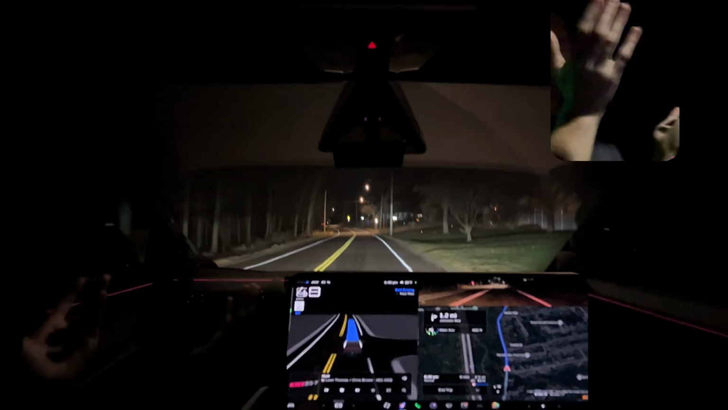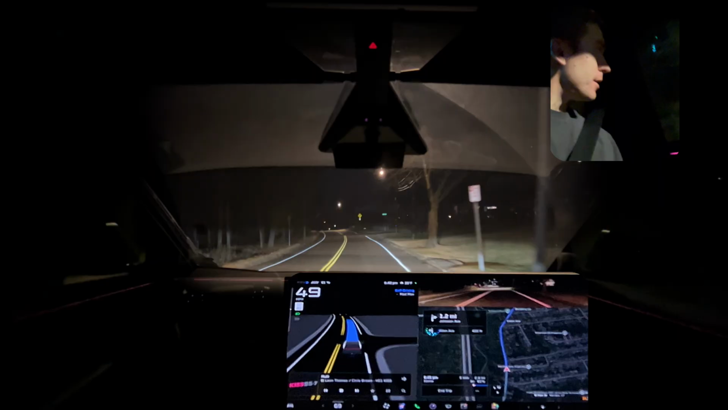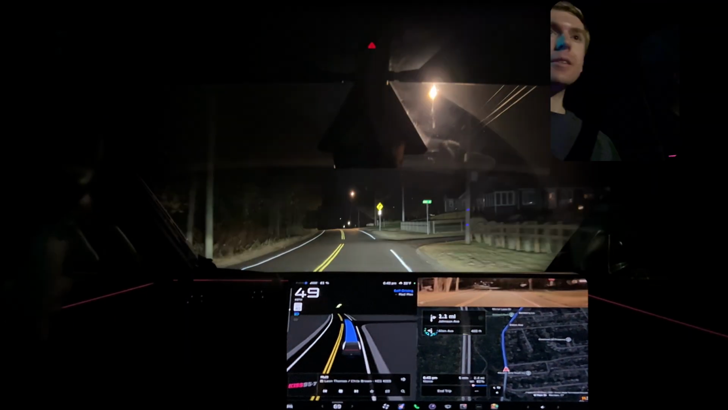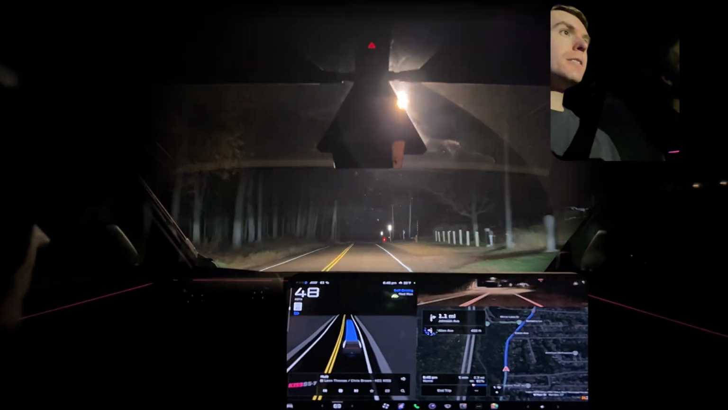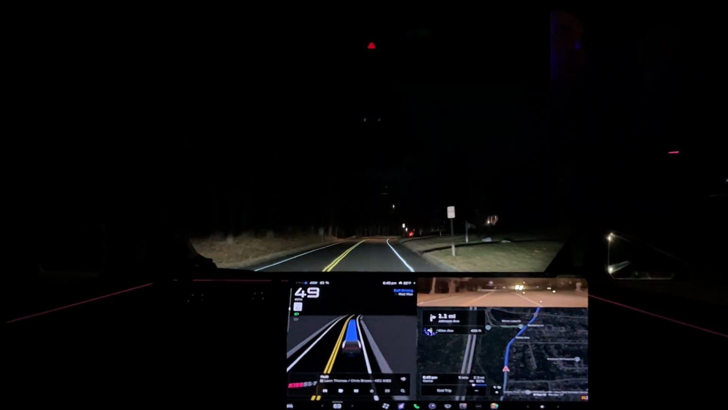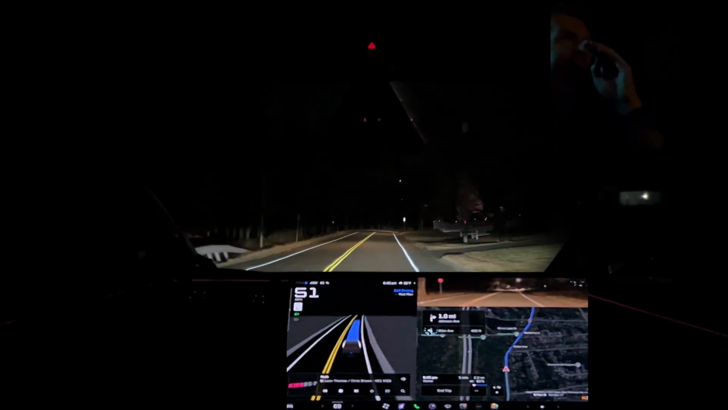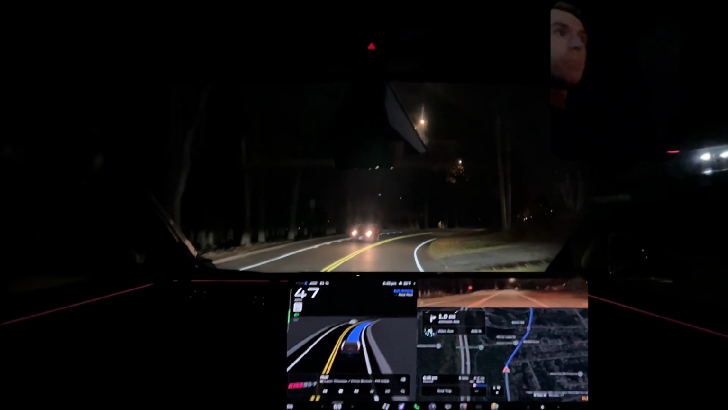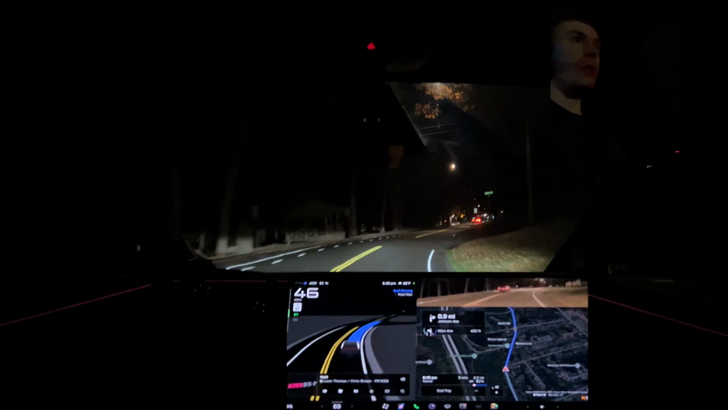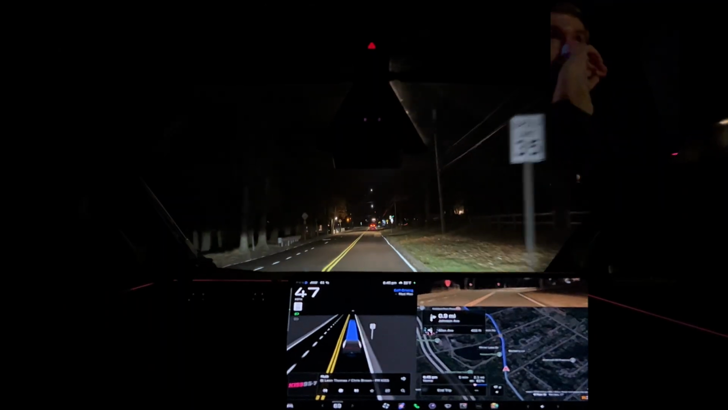Don't know. Tonight that was just weird with the red hands. Hopefully that uploads to Tesla for some diagnostic. Maybe. Excuse me. It's entirely possible that the cameras were fogging up, just inside the housing.